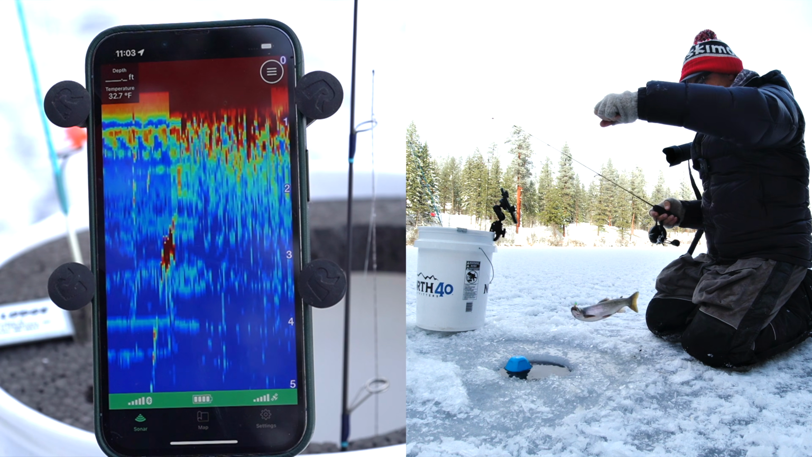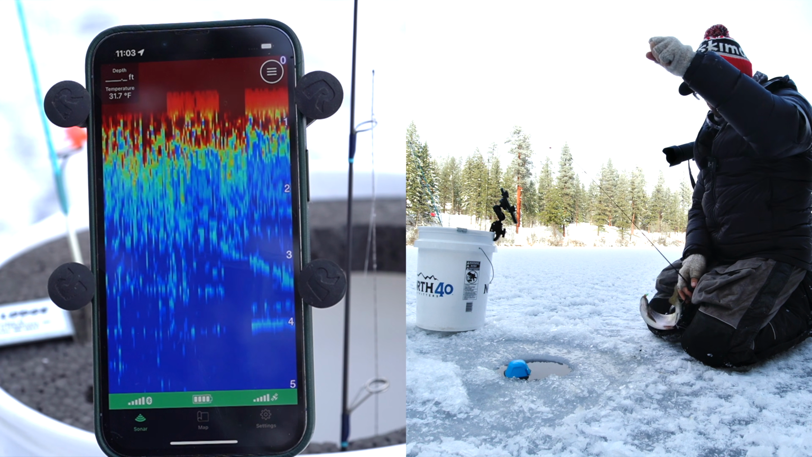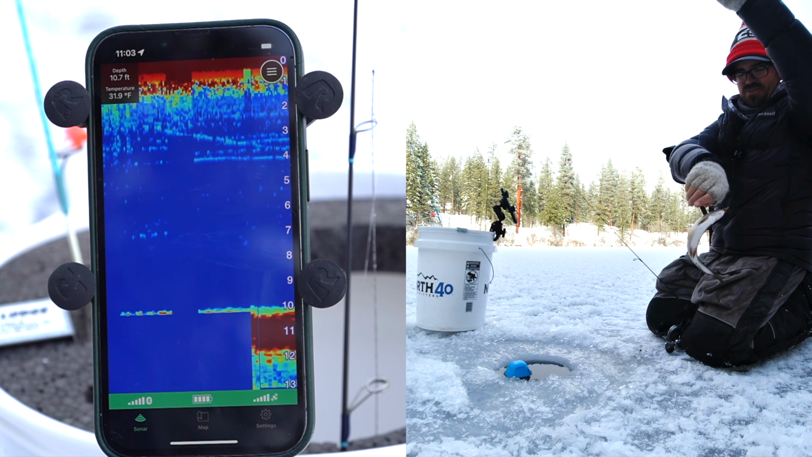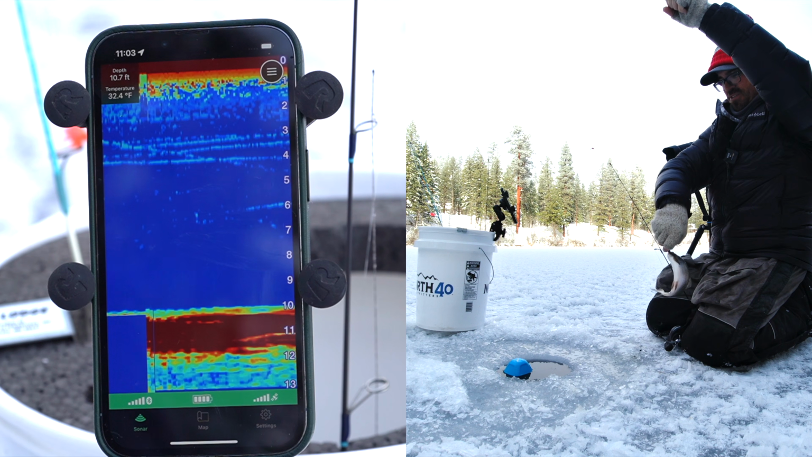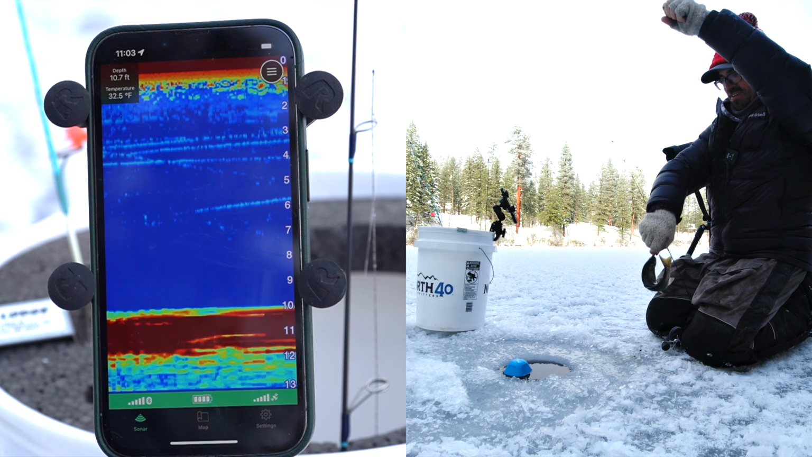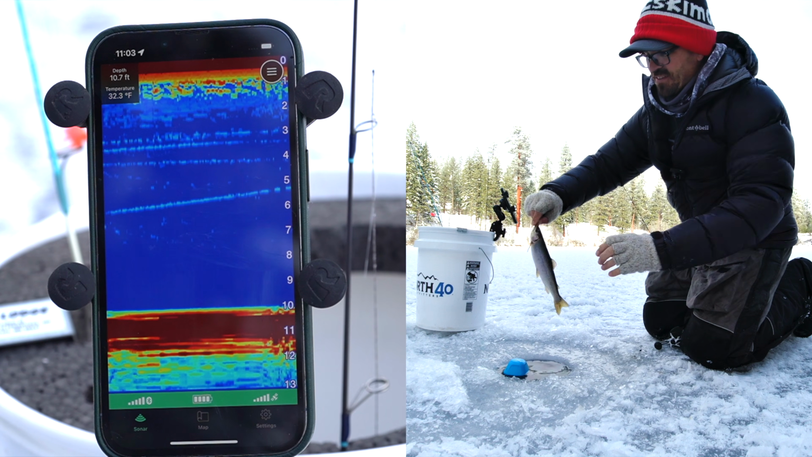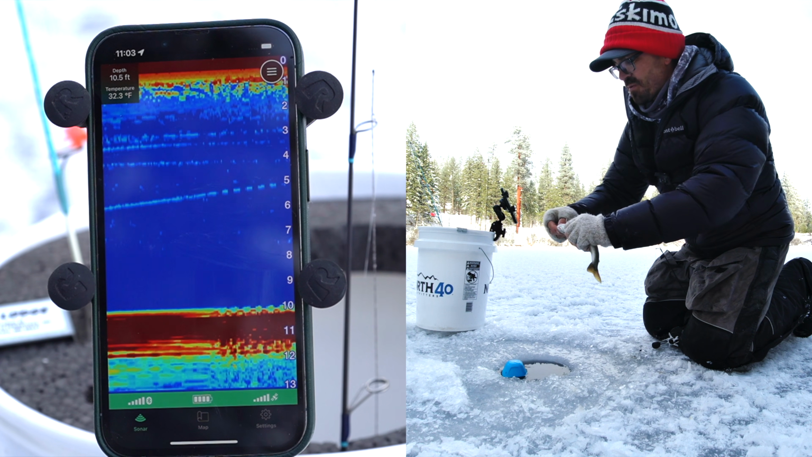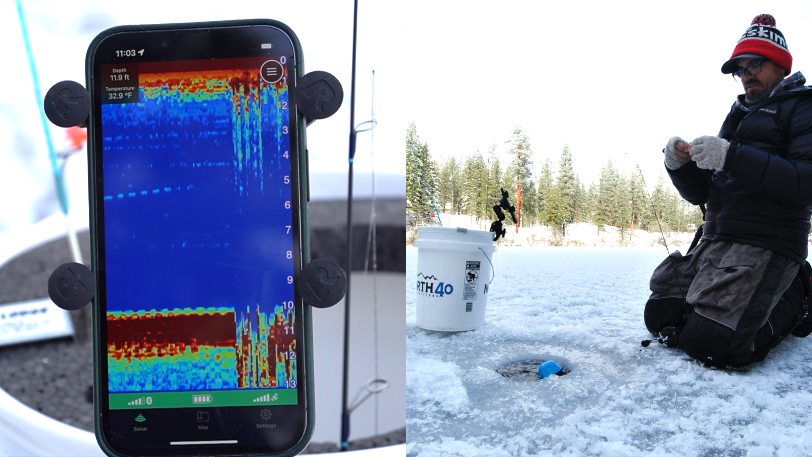Cool. Awesome. And the nice thing, one of my favorite things about this is there's no cord, there's no wire running to my sonar. So I don't have to take the sonar out of the water. It's just a wireless sonar. You can't tangle up your line on it. And I don't know how many fish I've lost at the hole because they get wrapped up in the sonar cable. Alright, send that guy back.